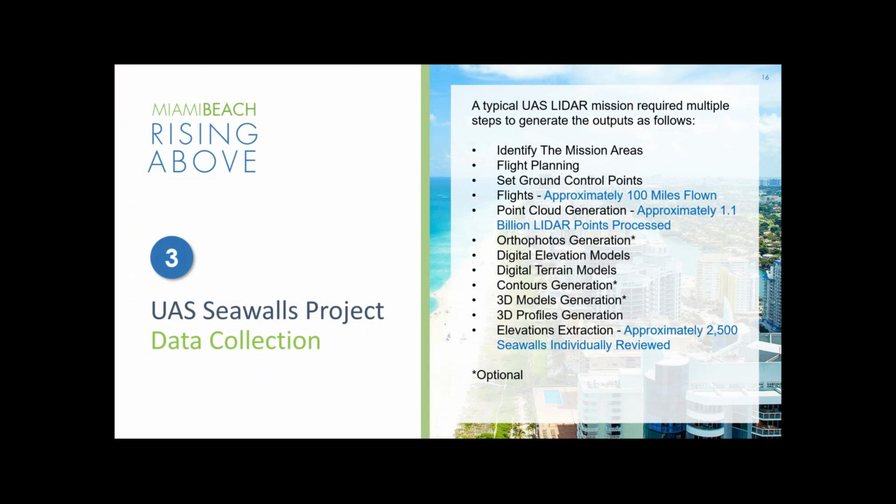From start to finish, for every one of these flights, these are basically all the steps we needed to generate outputs, including identifying the mission areas, doing the flight planning, setting the ground control points, and conducting the flights. Now, we said we had 55 miles of seawalls flown, but remember we had to fly one direction and fly back, so we basically flew over 100 miles with the drone.